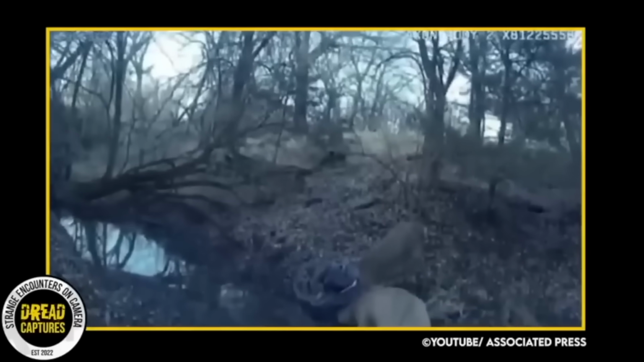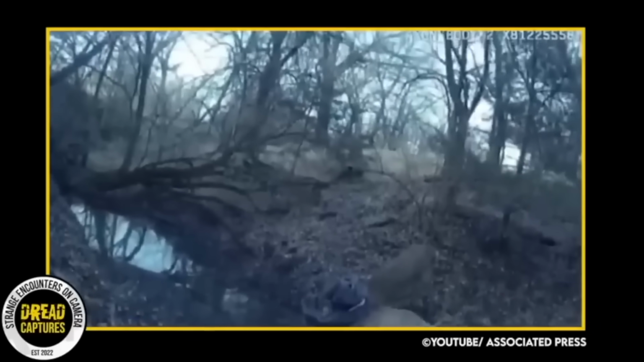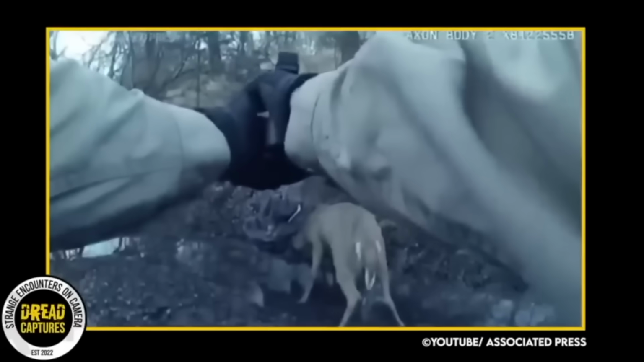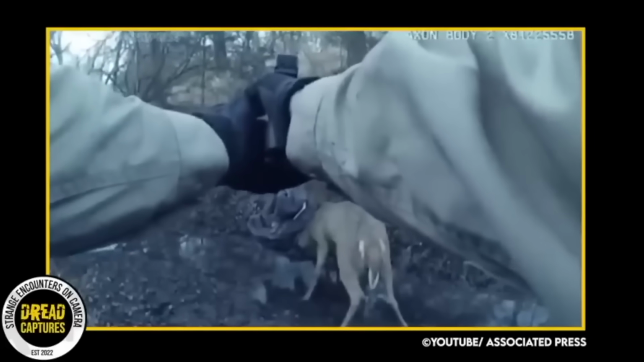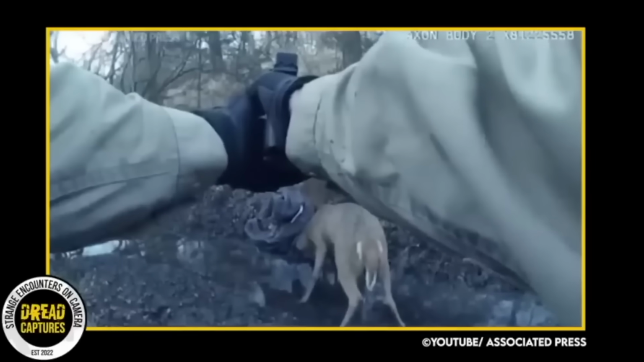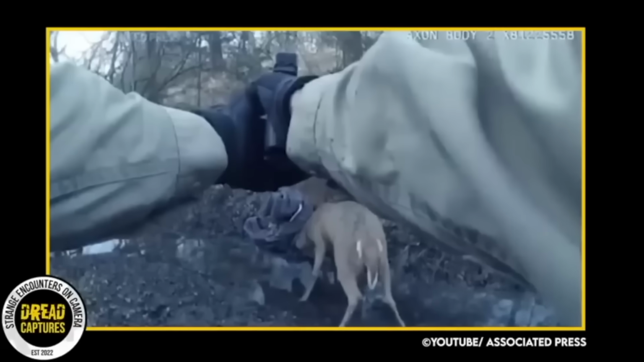Taking place in Kansas, a game warden has answered a call about the bucks being locked together. As he follows them deeper into the tree line, they stop at a stream. The officer is able to throw something over the 2 deer, and what he does next is incredible. Looks like something out of a movie.